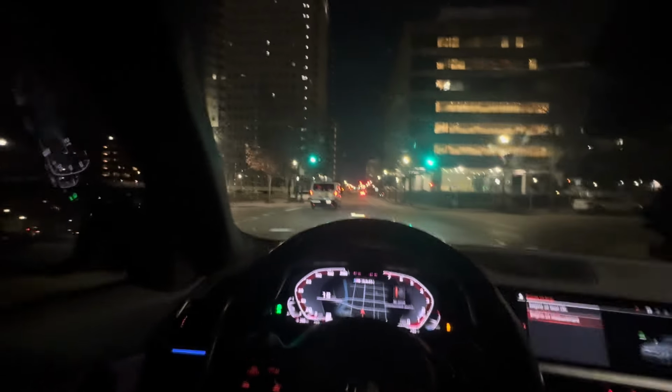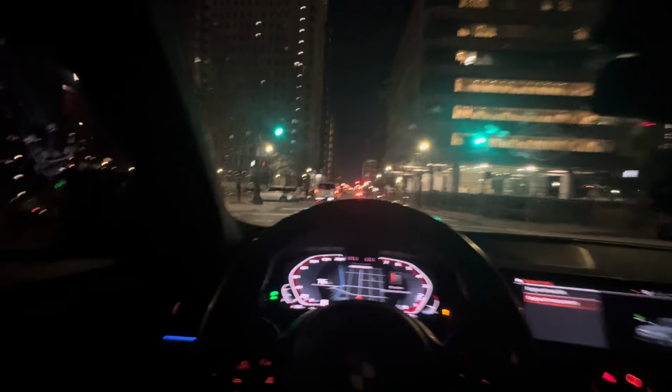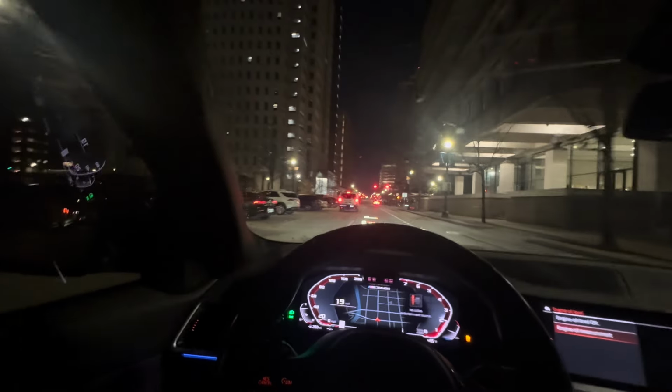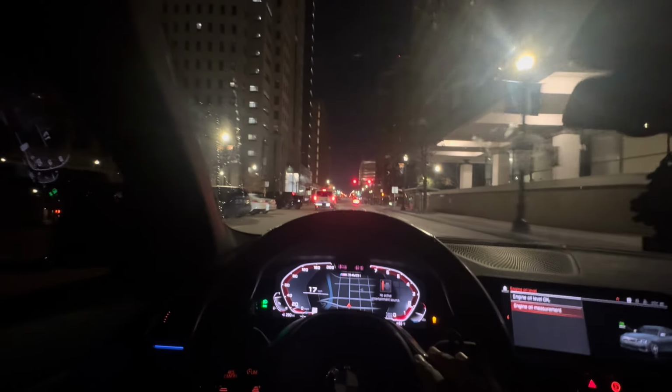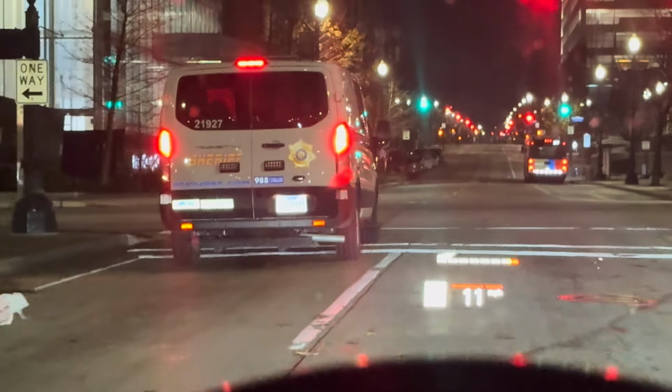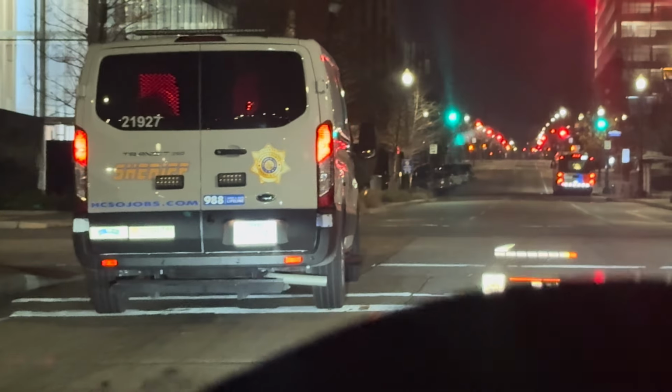I'm not gonna lie, bro, I tell y'all, I be on point. For a person like me to not have a radar, I be on point when it comes to spotting these police officers, and my intuition is insane. Because literally, a whole full-blown sheriff van. Insane. Oh shoot. Insane, right? That is crazy, bro.